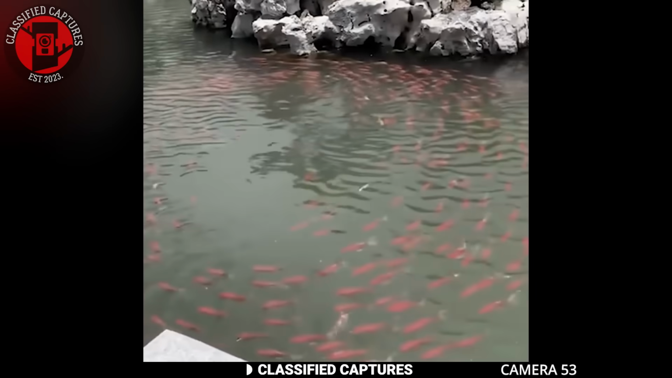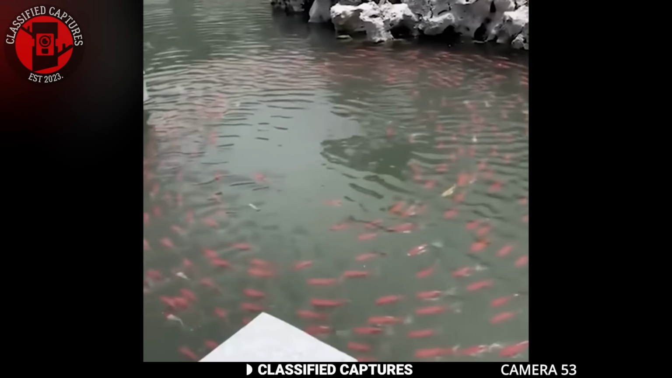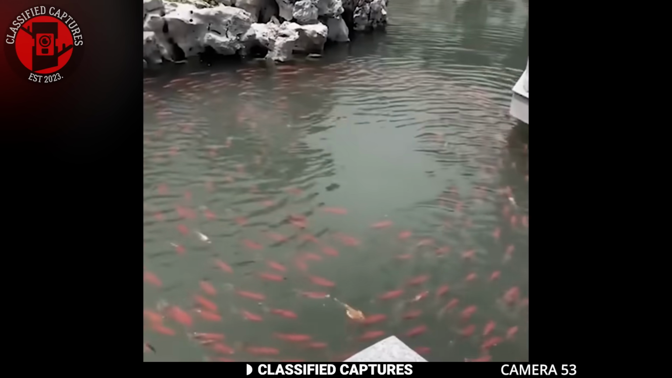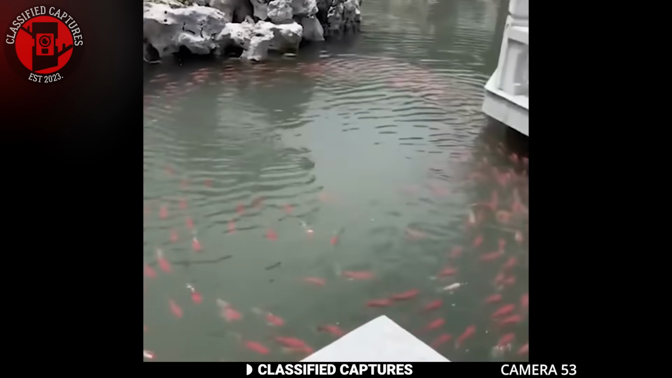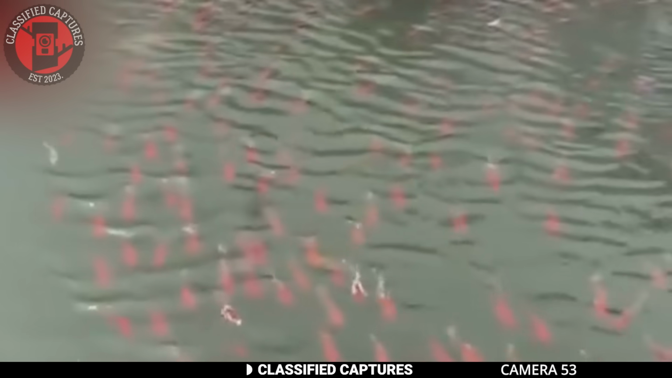Animals are believed to be much more sensitive when compared to humans. Some believe that animals exhibit strange behaviors when they sense danger or something alarming. In this footage, someone noticed something strange with a school of fish. The red fish were all moving in a spiral pattern in the water. They were evenly spaced and moved at a hauntingly slow pace.